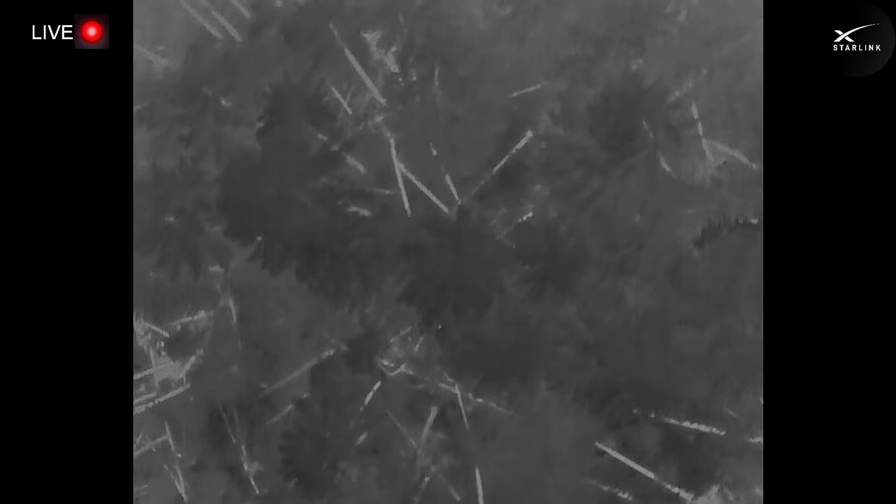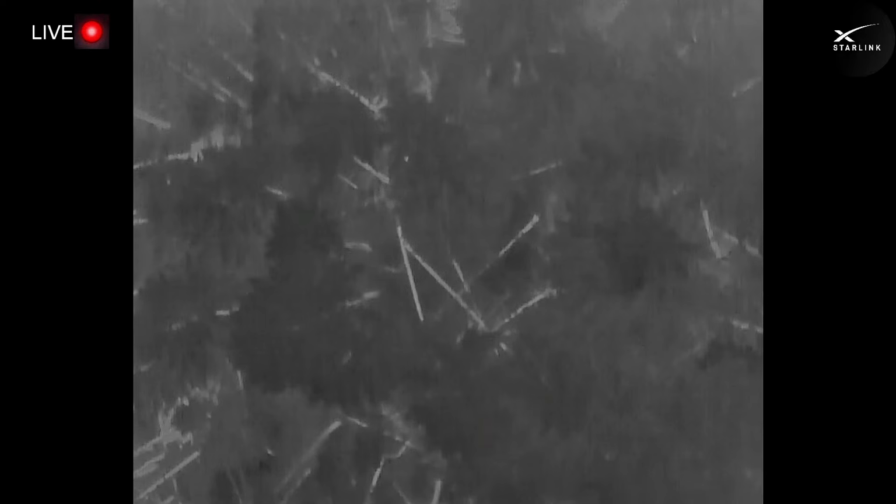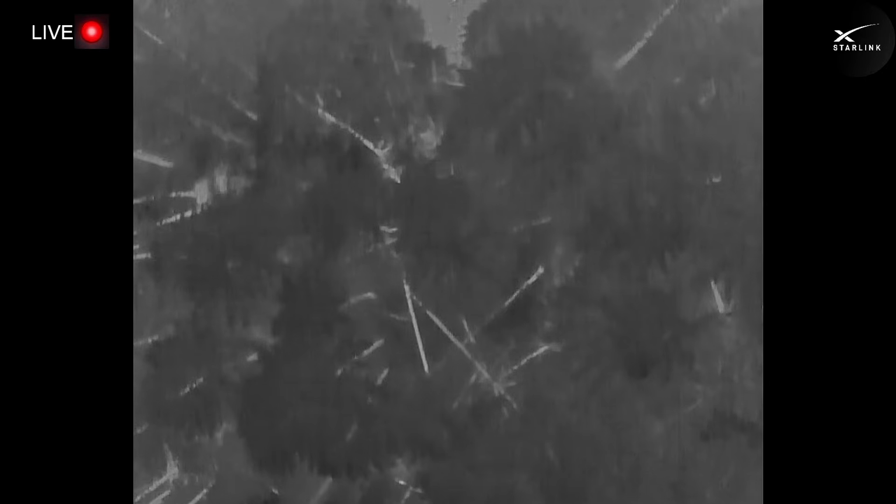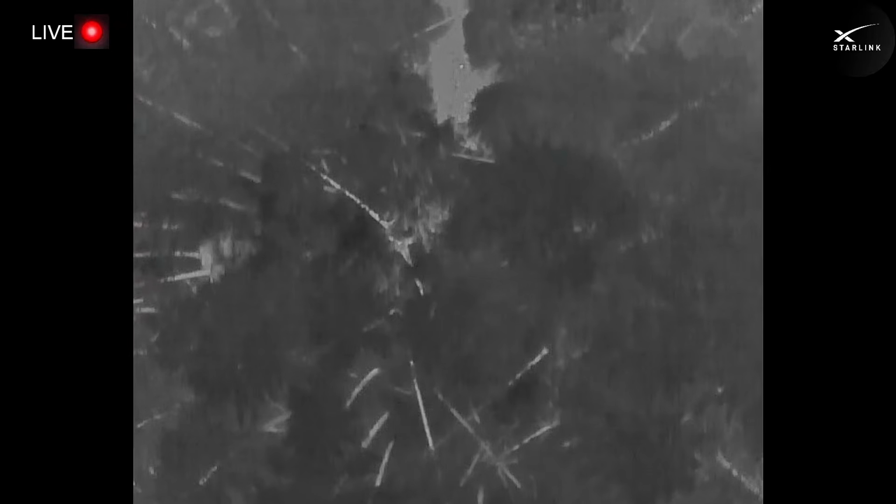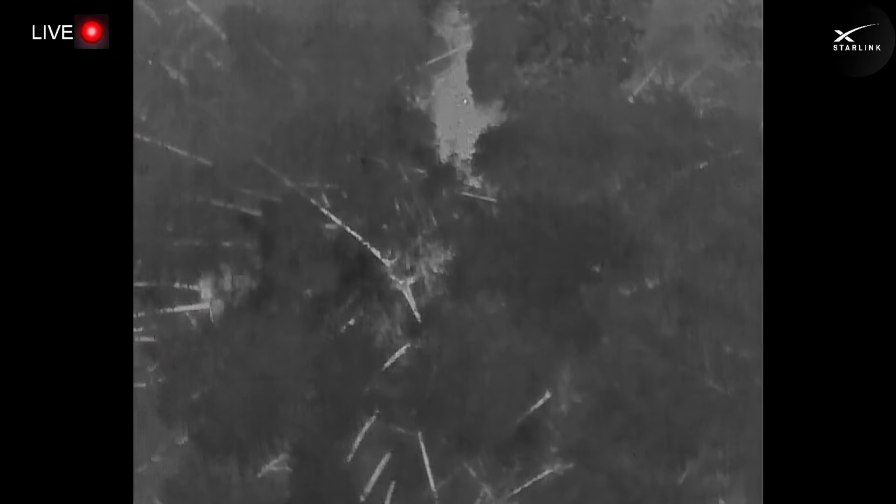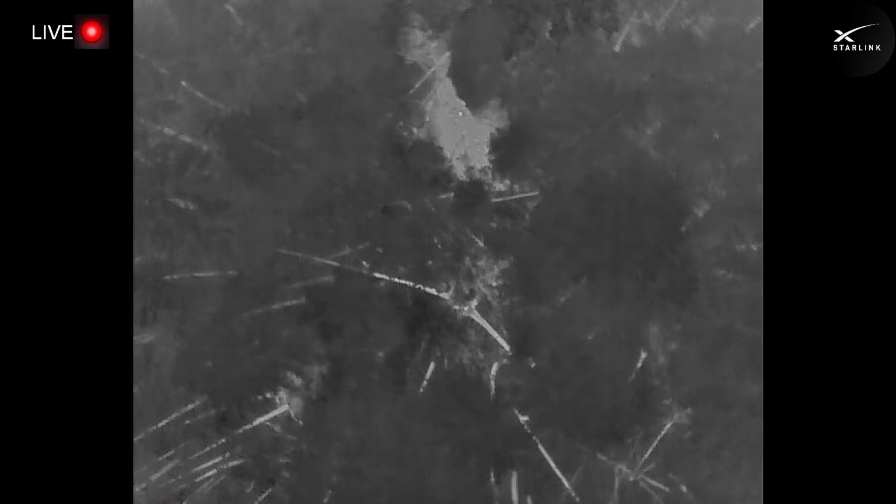Trust me, as someone who's stared through hundreds of hours of thermal, I can tell the difference. The other colors are fun to play around with, but if you are getting thermal video of a Sasquatch, you want white hot because it'll give you the most detail in that image. Yeah, out in the middle of that opening.